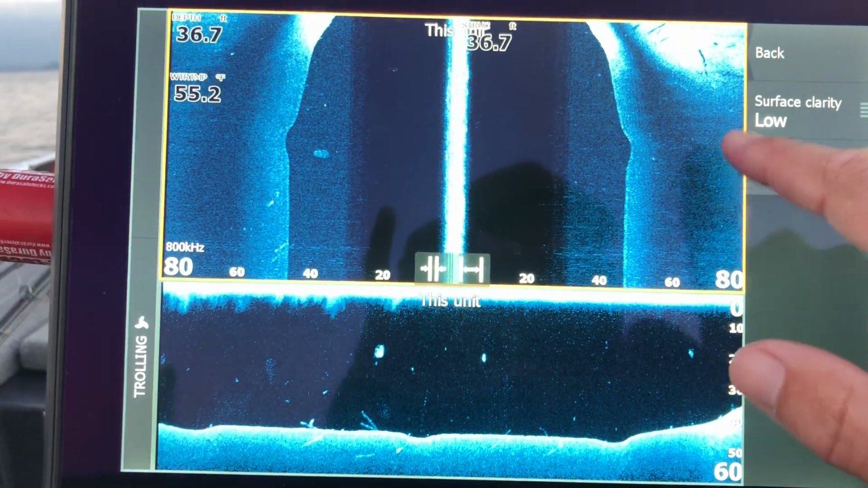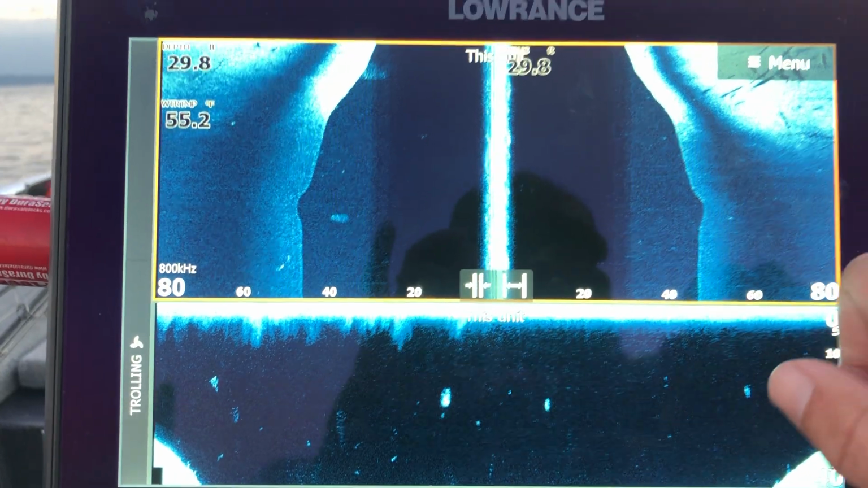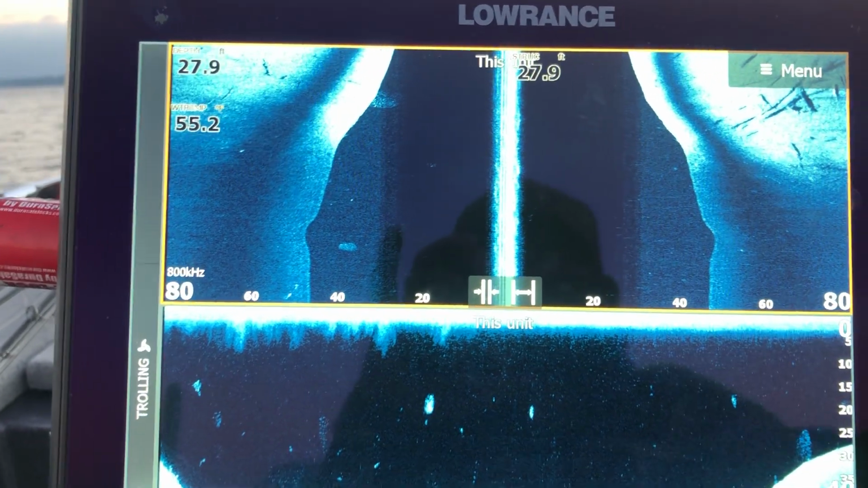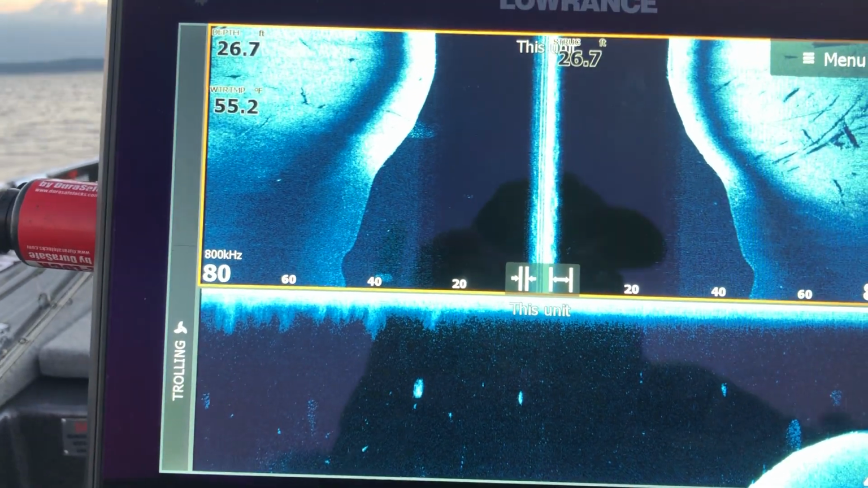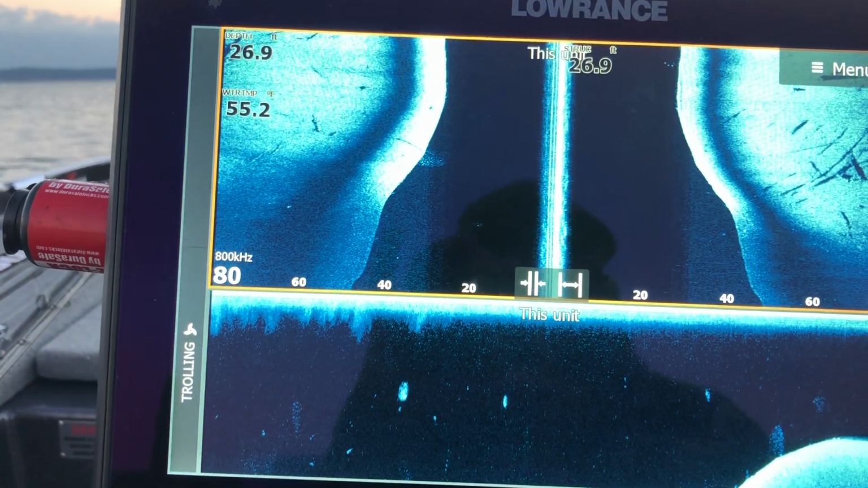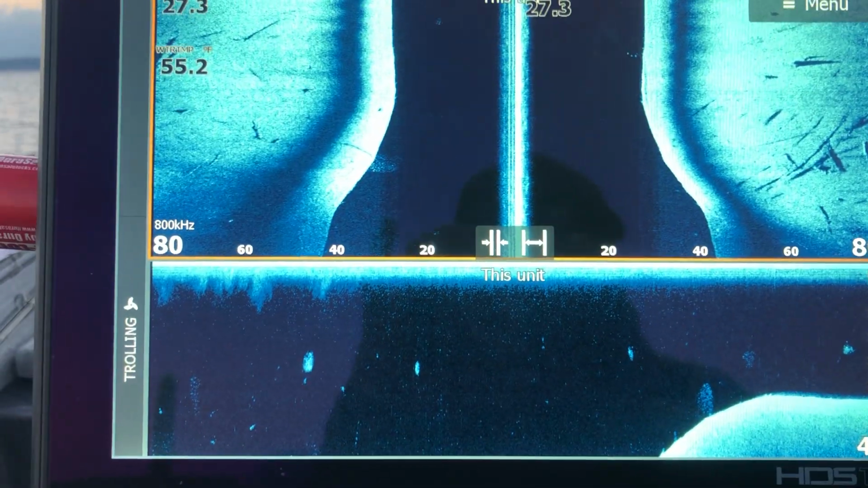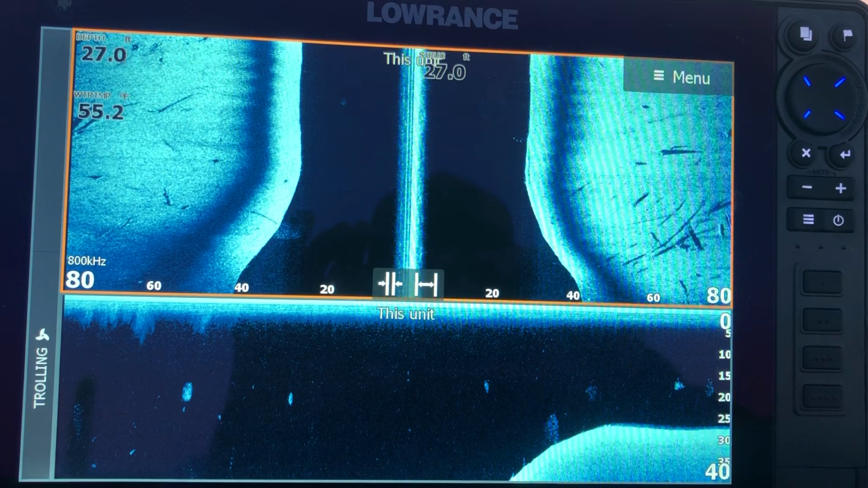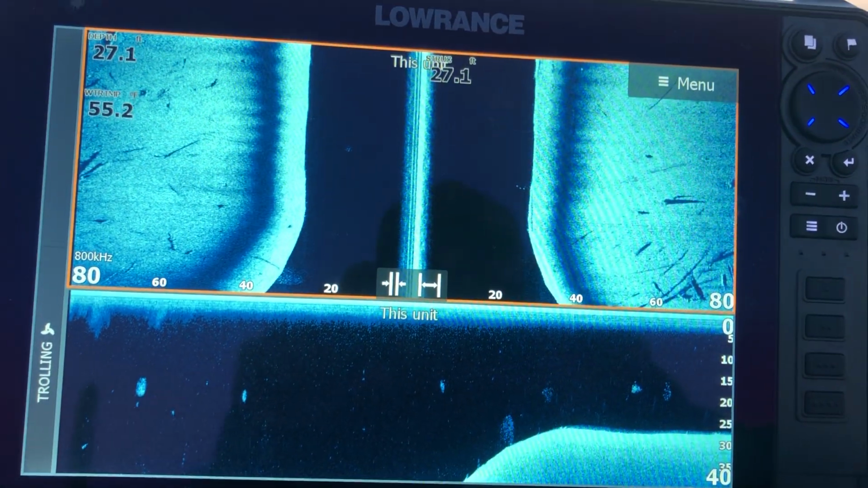Otherwise, you'll be reading the wrong side essentially. The best way to figure that out is when you idle out from the boat ramp, go close to it, and you'll see the boat ramp on your right. Make sure it's on the right, not the left. If it is backwards, you'll know pretty quick. That's a good way to do it, though. Or find a seawall or something that has a hard edge that you can tell definitively which way it should be.